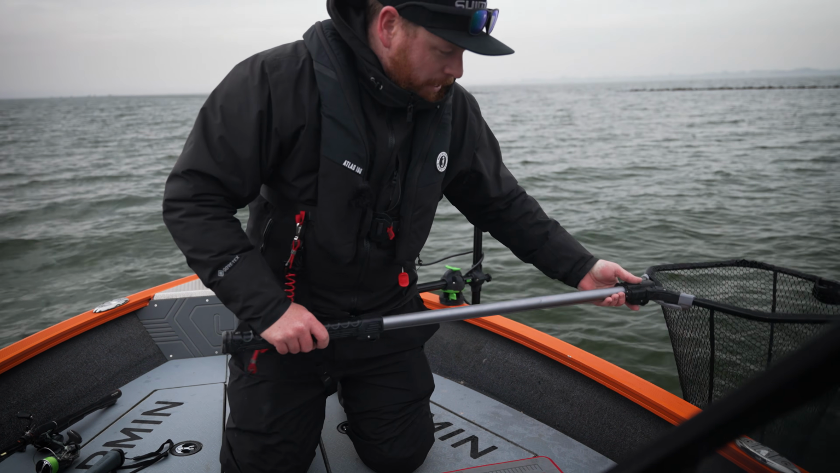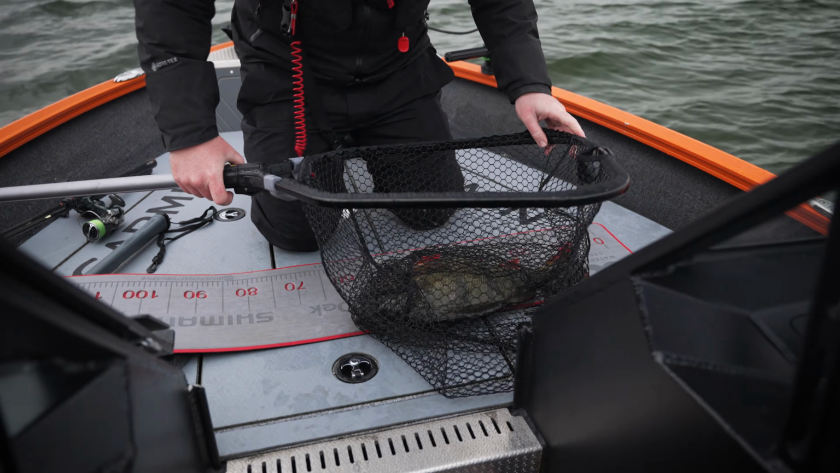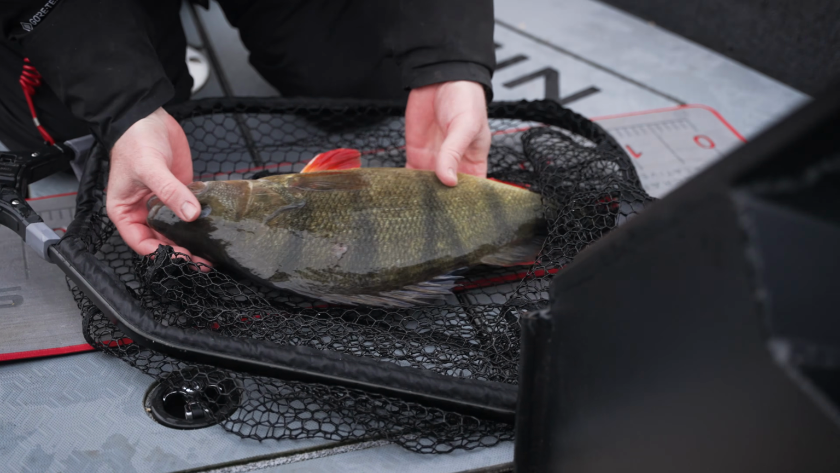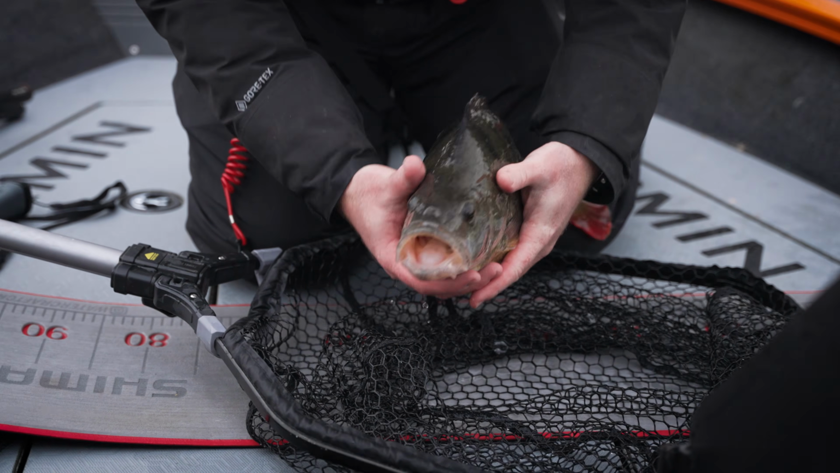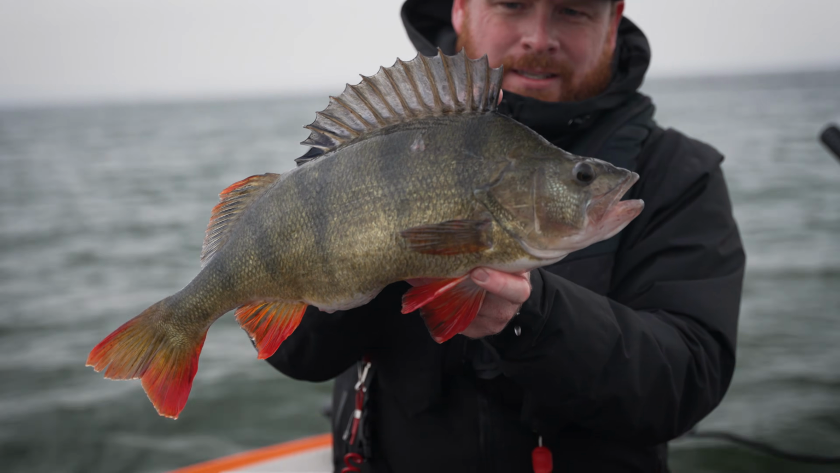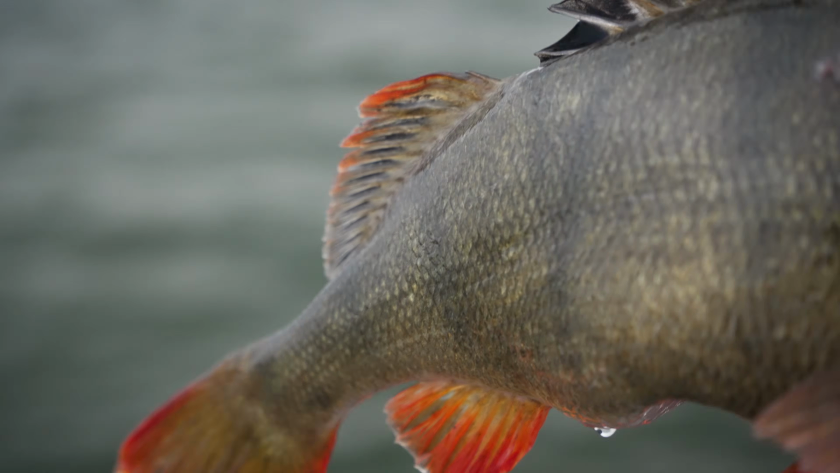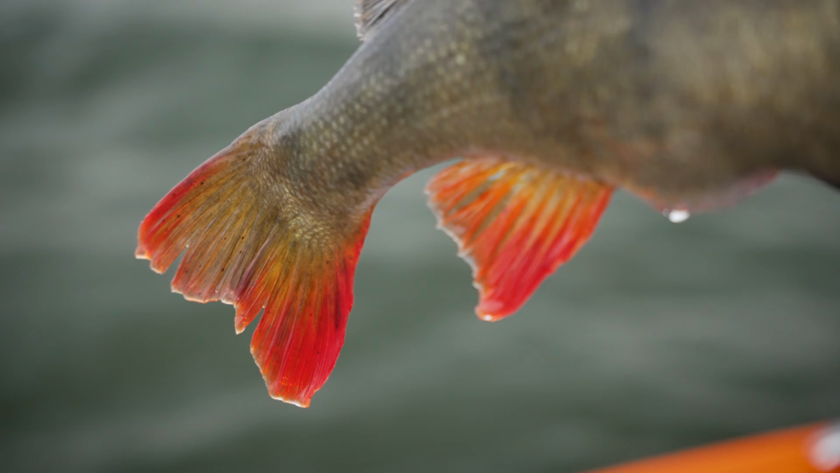So I'll just grab her up out onto the water and I'll show you exactly how special this fish is. Like I said, this is a 52 centimetre Goliath, and I think she's got a fair amount of room left to grow. I mean, that is just a ginormodon. There is no two ways about it. That is a dinosaur of a perch.